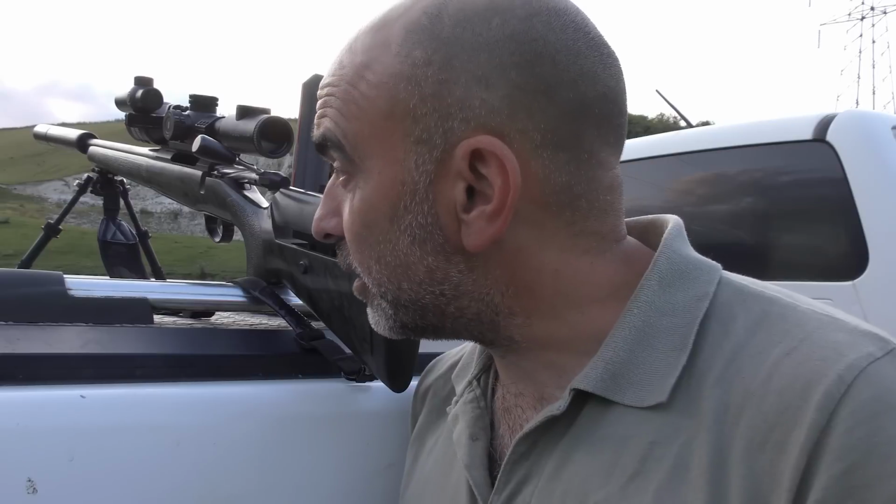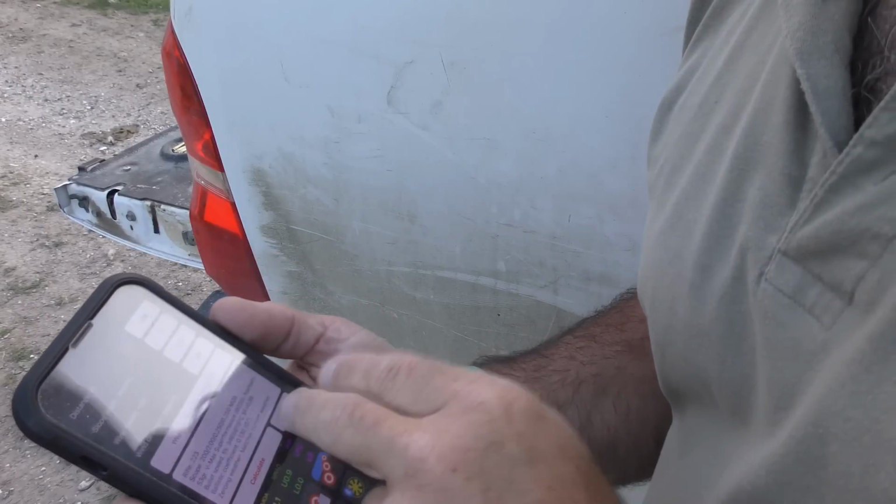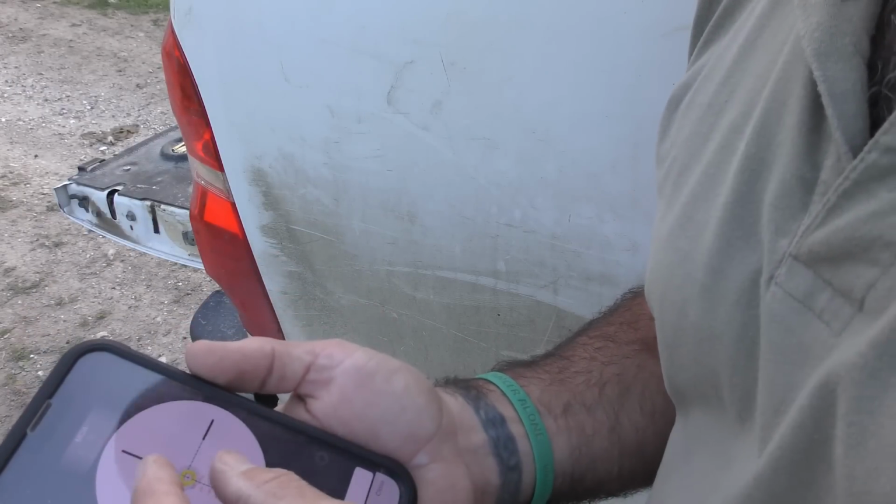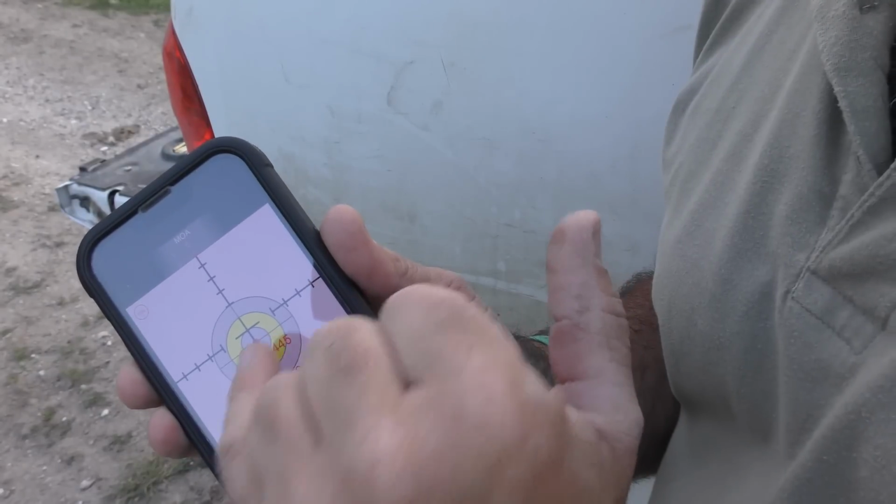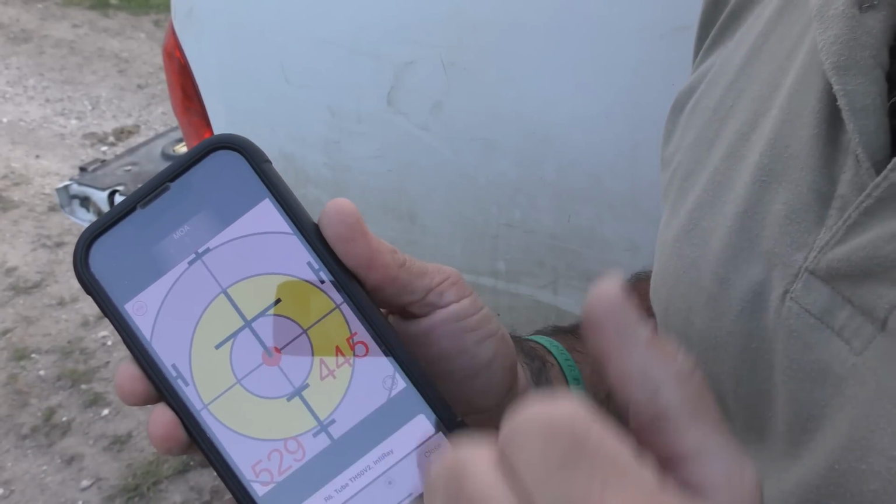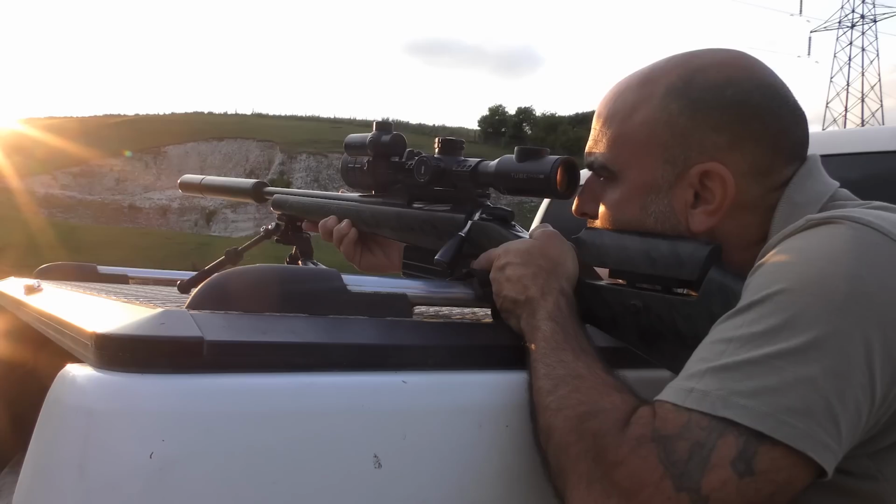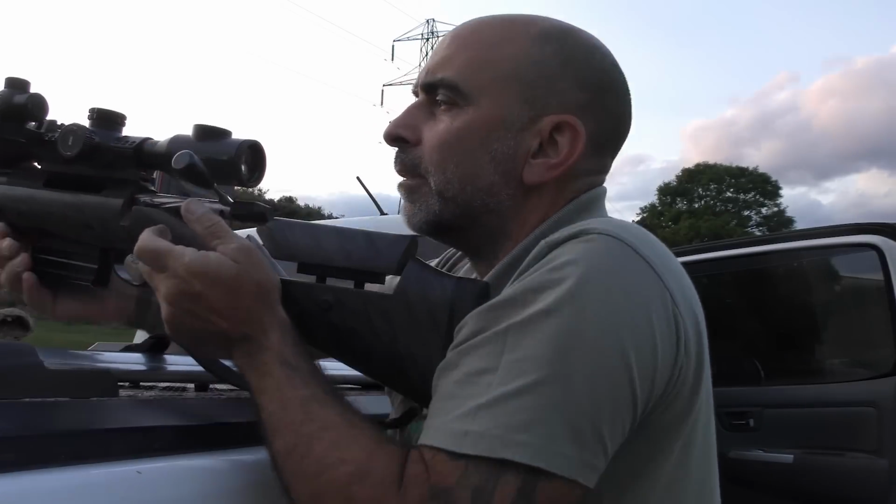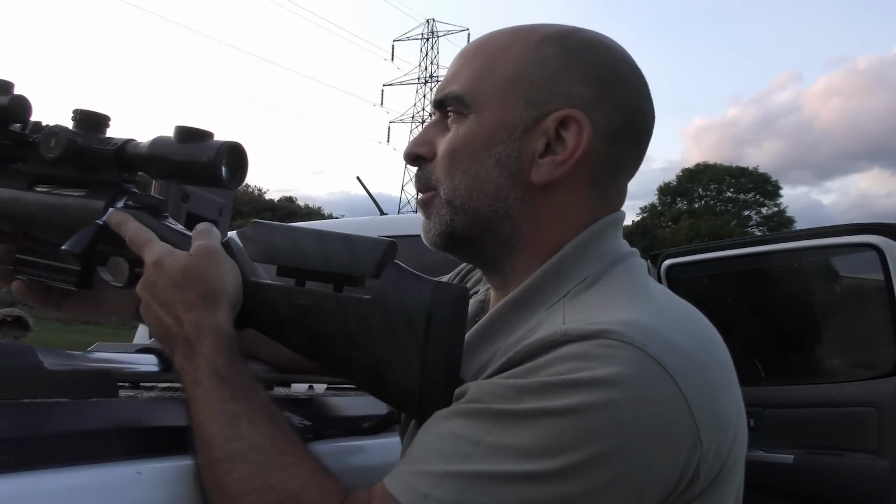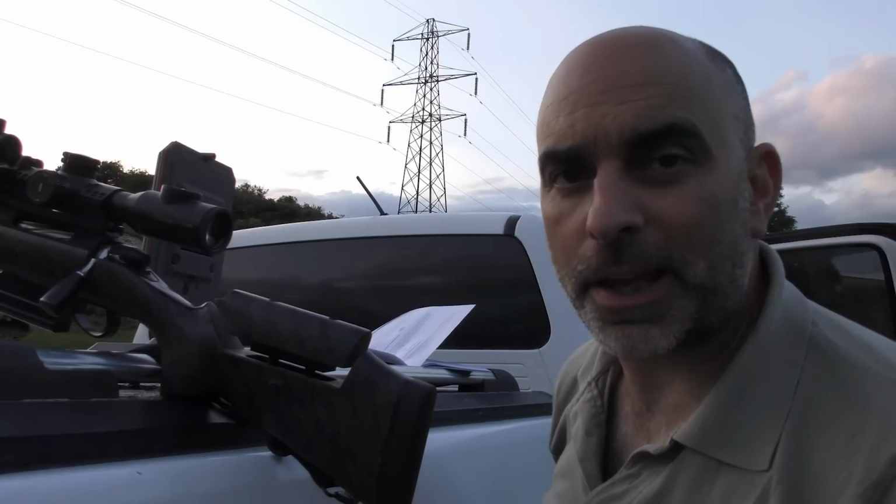So our next target is out at 338 meters. Tap the reticle button, and there, I don't know if you can see that on there. Hopefully you can. That shows me that I actually need to aim somewhere near the bottom of that cross there to hit that target. So let's have a go. Excellent. So done. Let's have a look at the next one then.